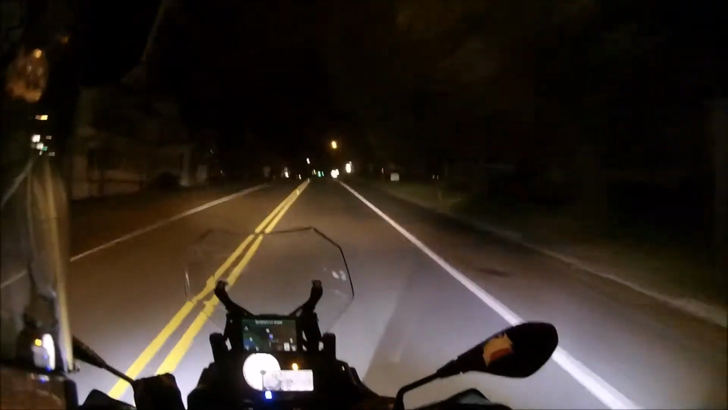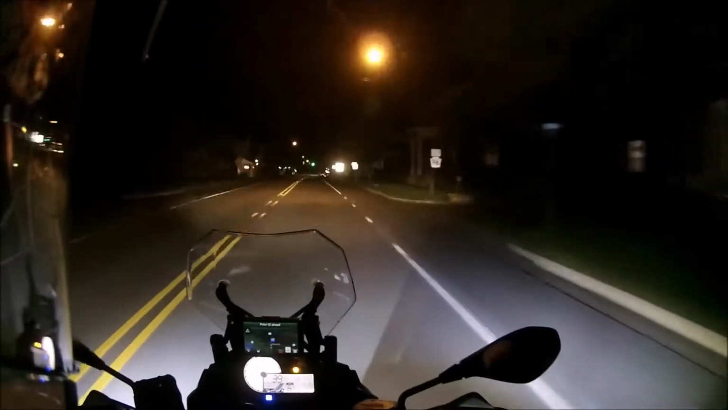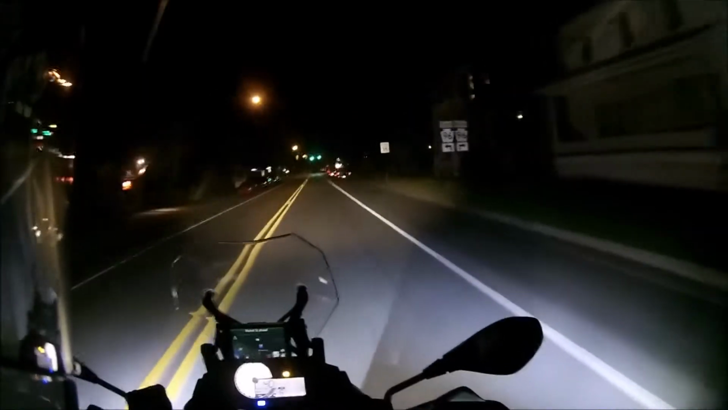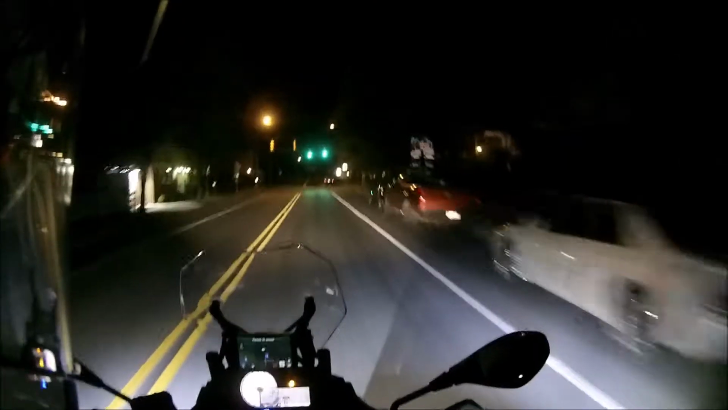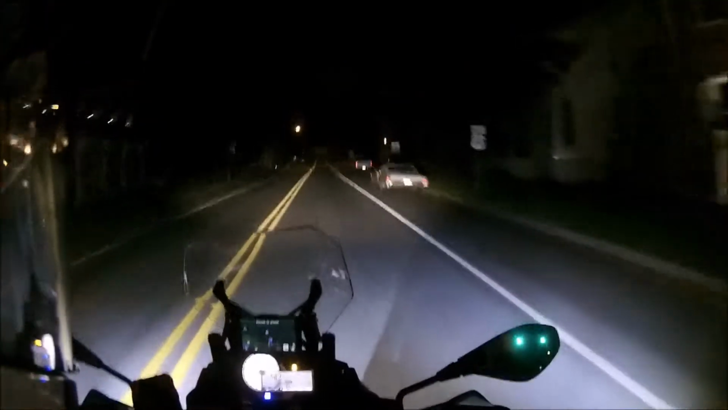Okay, so you've got your hydroelectric and your windmills and your solar and thermal, blah blah blah, but everything has an environmental impact, no matter what you do.